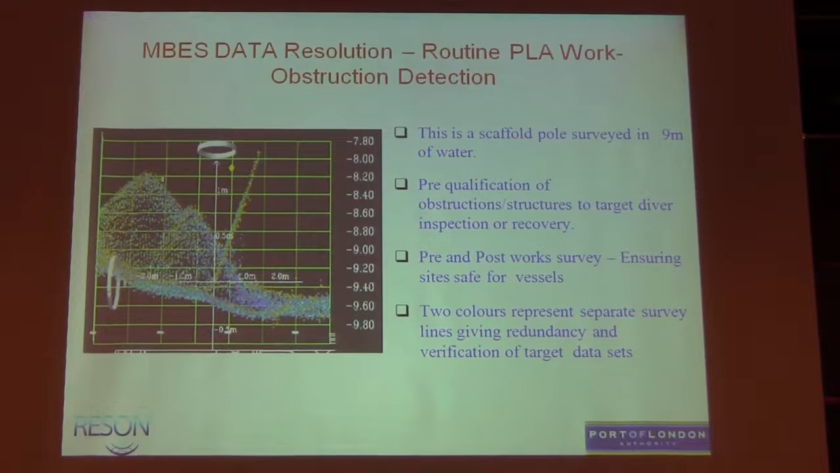The two colours there show we've got 2 independent passes, and that was leading us to look at the reliability, the repeatability we're getting for the data. Really 2 or 3 centimeters different between the vertical and horizontal position at 2 independent sweeps on this target. Very good performance, really.